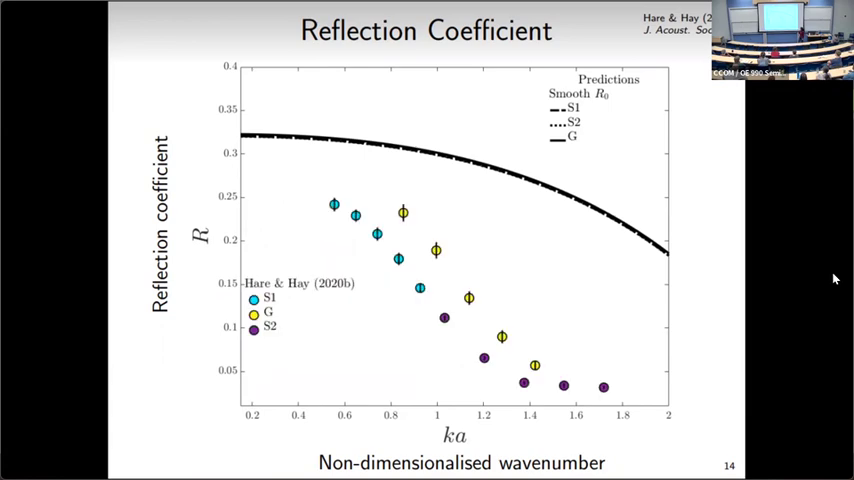Here are measurements for our glass beads in yellow, and then the two sand sizes in blue and purple. That clearly does not follow this smooth surface prediction. But that's because at the frequencies and grain sizes we're at, the wavelength is comparable to the grain size, and so the surface is not smooth to the sound.